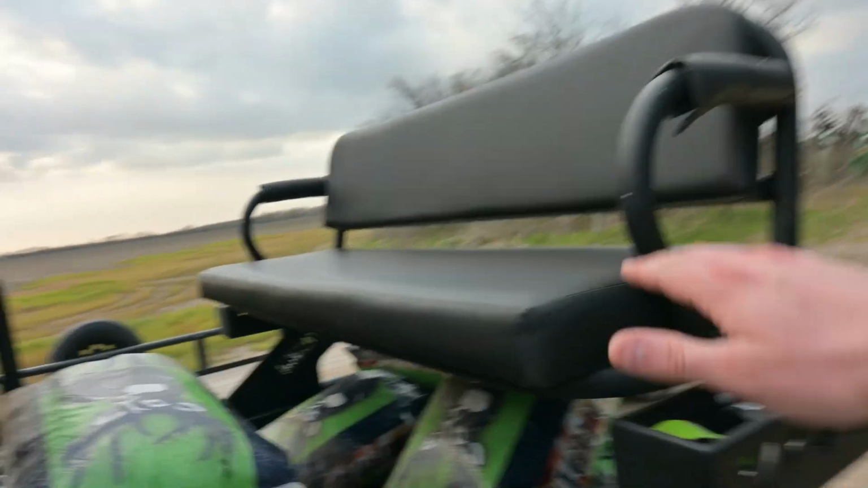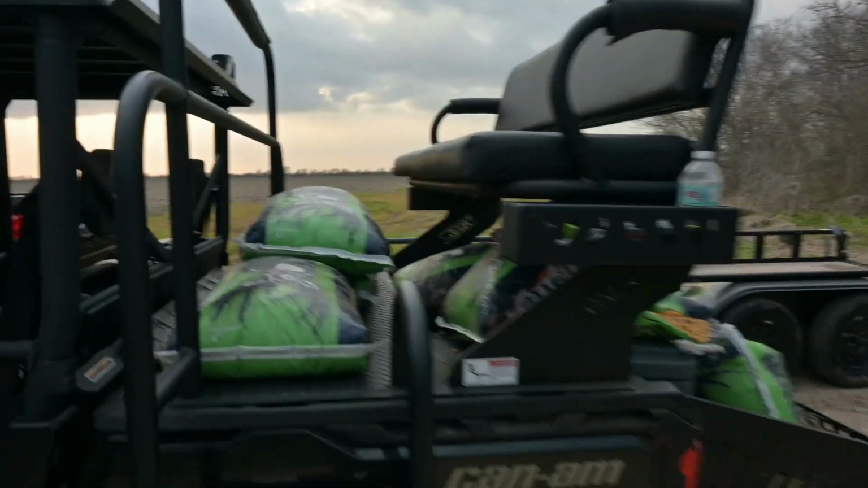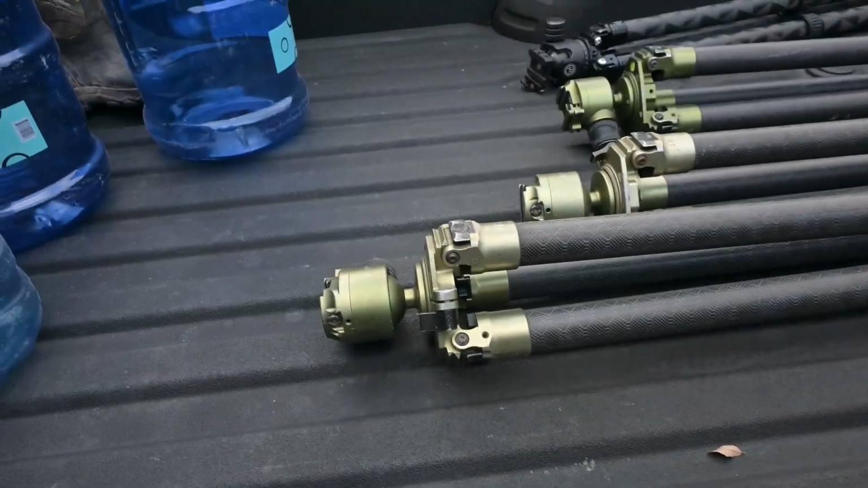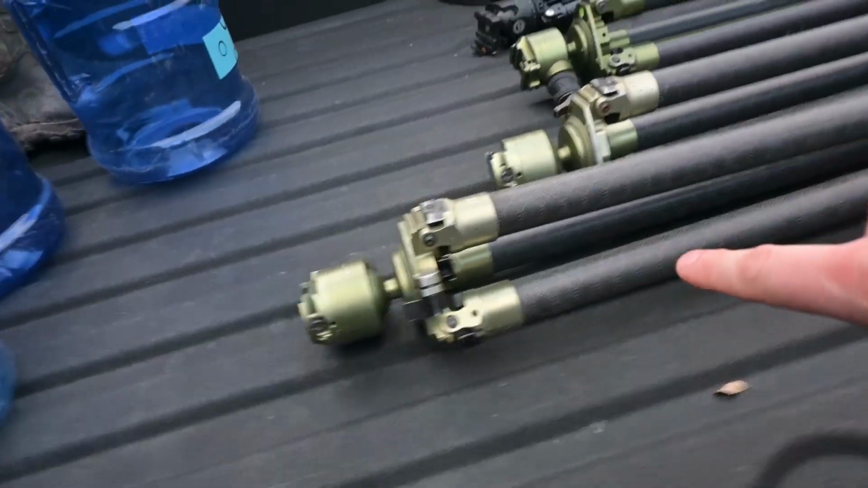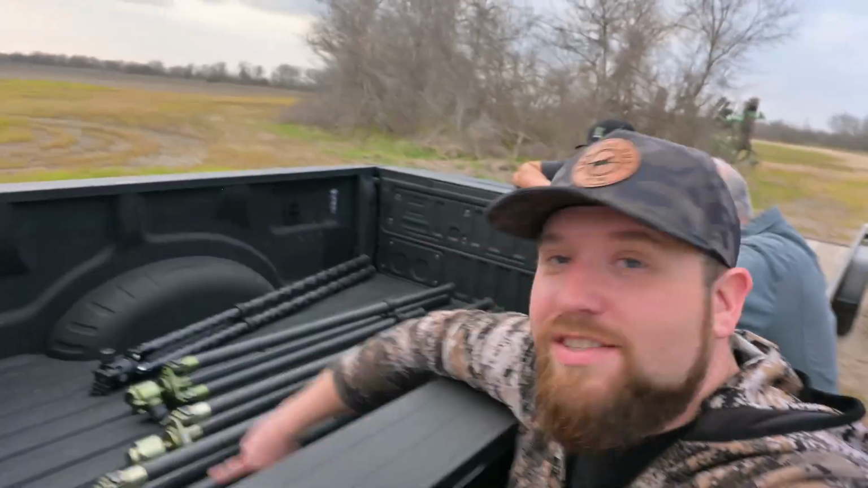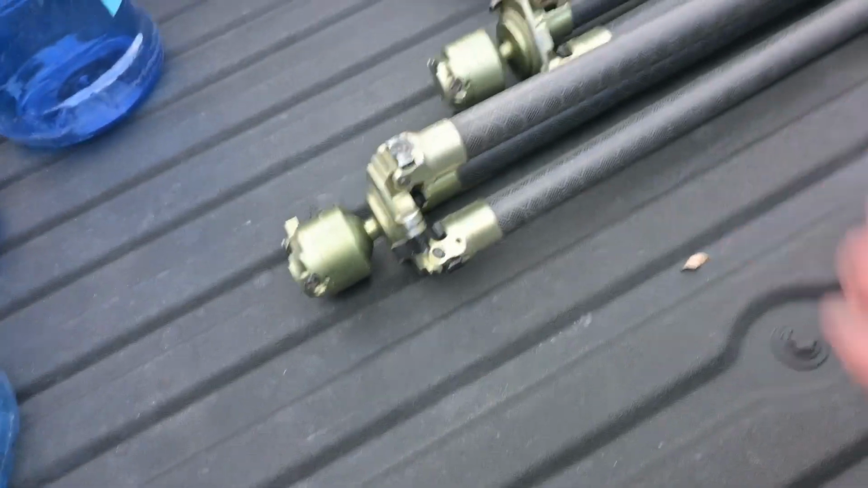This is cool though. Check it out. Little high-rise seat. Spank some hogs from an elevated position. I'm liking where this is headed. For those of you who want to know why you should buy Fat Boy, these things look like they've been around the donut and seen the hole, and I bet you they're still going strong. A little sun faded, which is kind of a cool look. Plenty of battle scars, still going strong. Gotta love them.